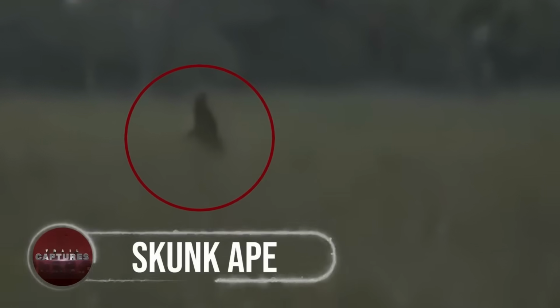Skunk Ape. This specific clip, which has been circulating for ages, purportedly captures a Florida skunk ape running swiftly through the Everglades' tall grass. It has never been explicitly explained what the creature in this video is.